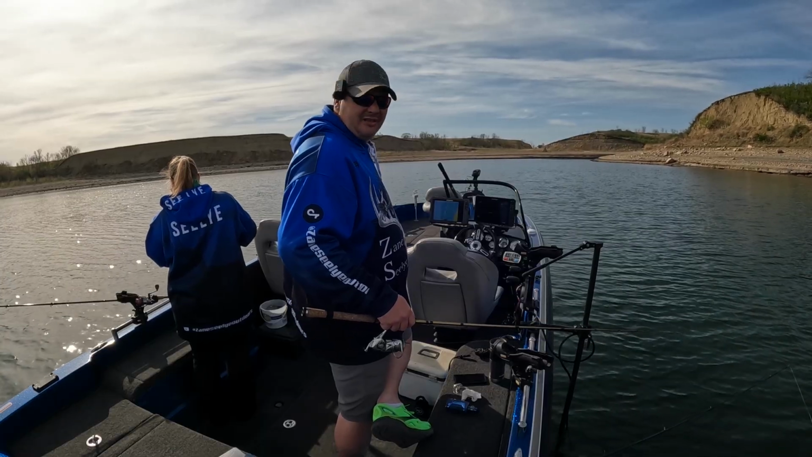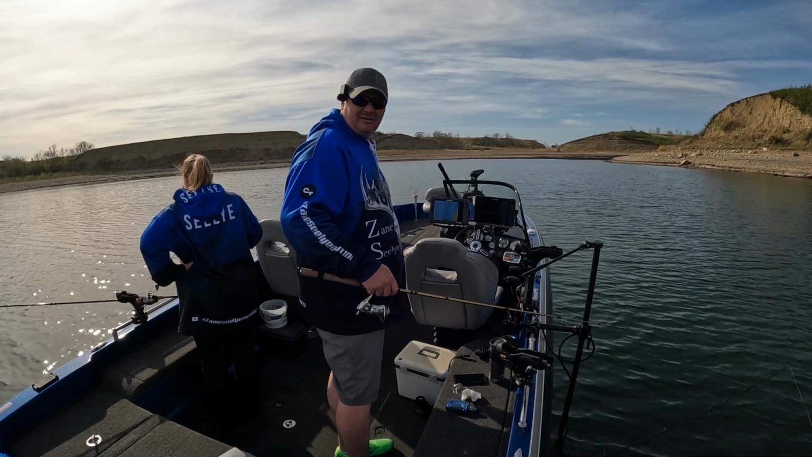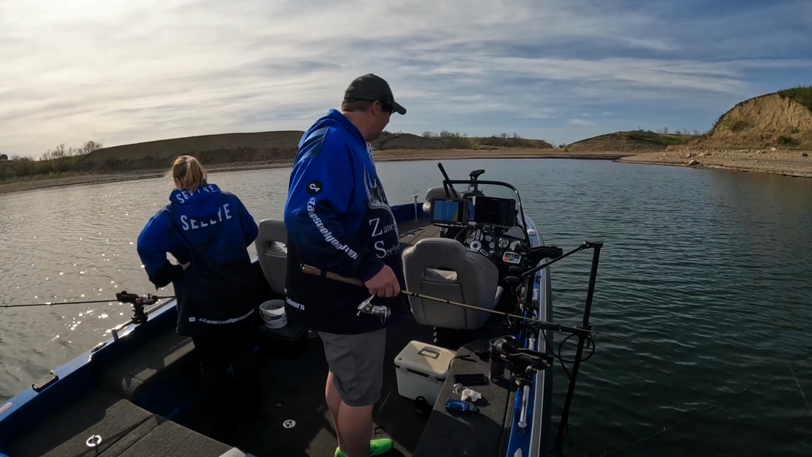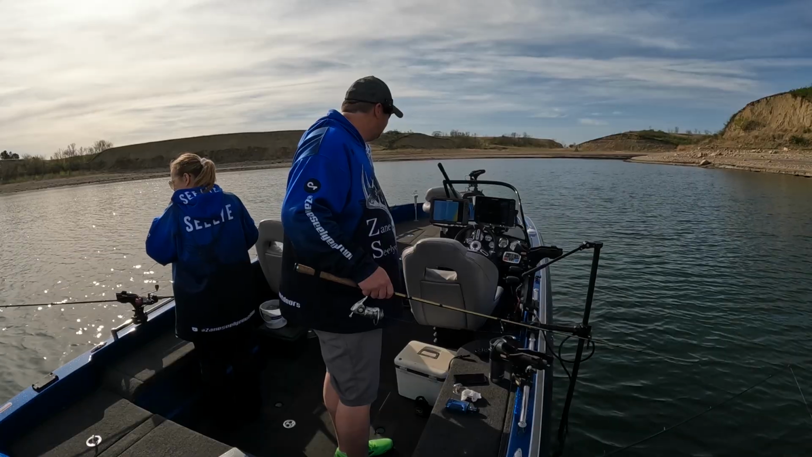Like I said, we marked some on this shoreline here in a little bit deeper water than what I thought. So I just told Mrs. let's put the boat in anchor mode and sit right over top of them, see what happens.